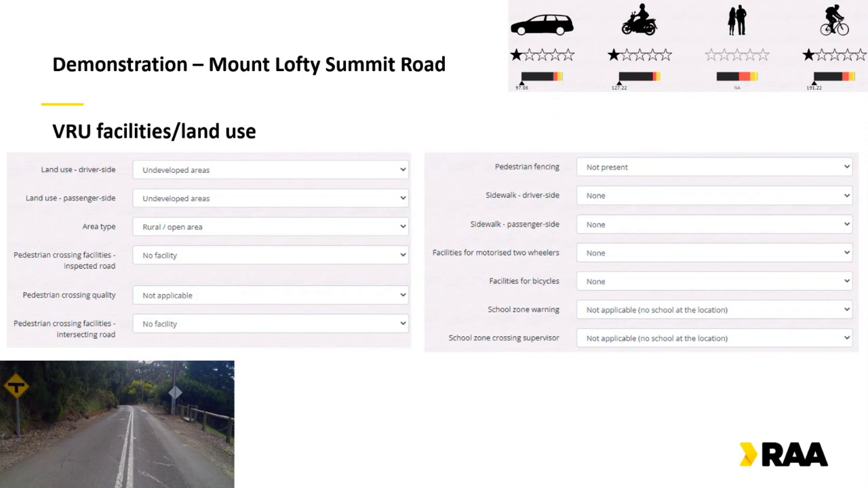Next, we can pop in the vulnerable road user facilities. There's nothing. So in this case, we'll leave the defaults for a low standard rural road, which is nothing, but we can put in footpaths and crossings, bike lanes, or even motorcycle lanes if present.